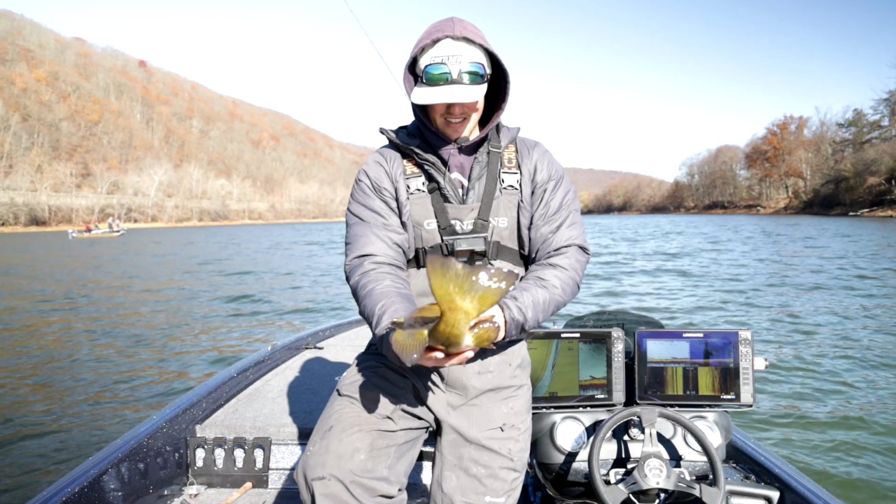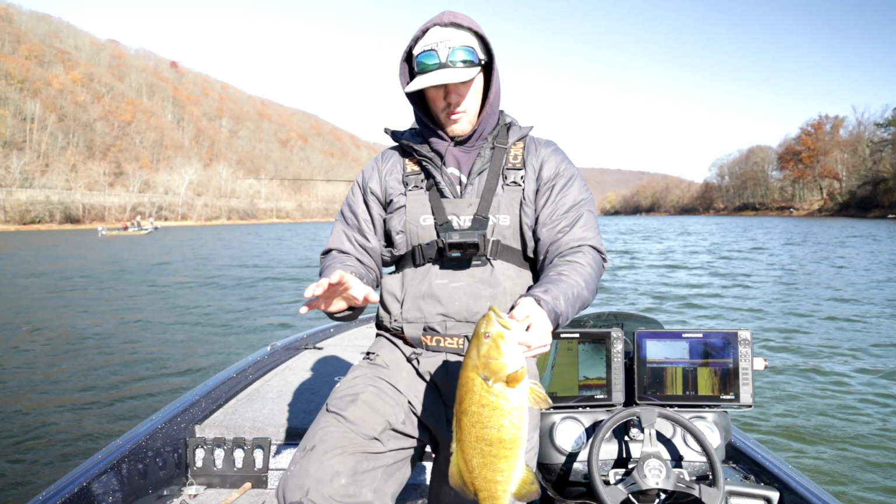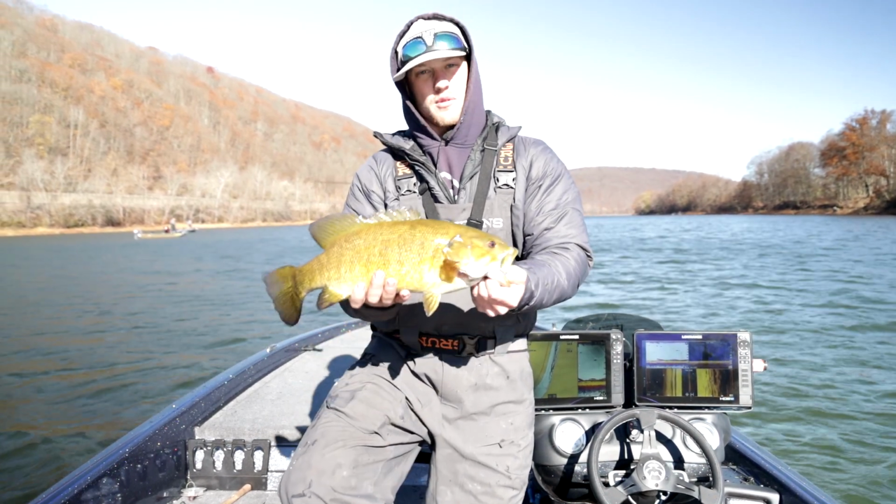Beautiful on the Damiki rig. But that's what you catch when you're fishing a Damiki rig like that. Even in conditions like this, we're still hammering fish, probably more so than anybody else out here, but that's what we're looking for right there.